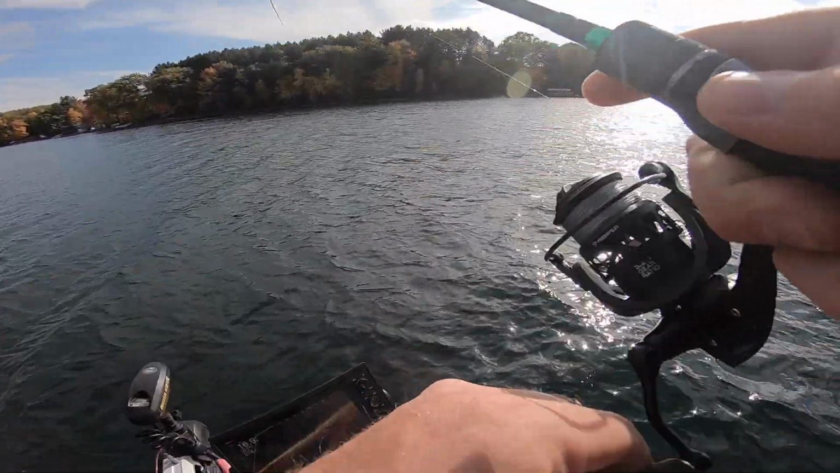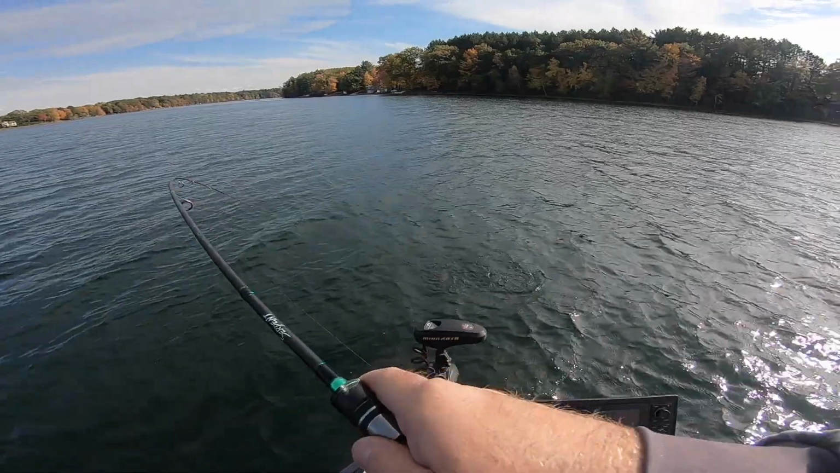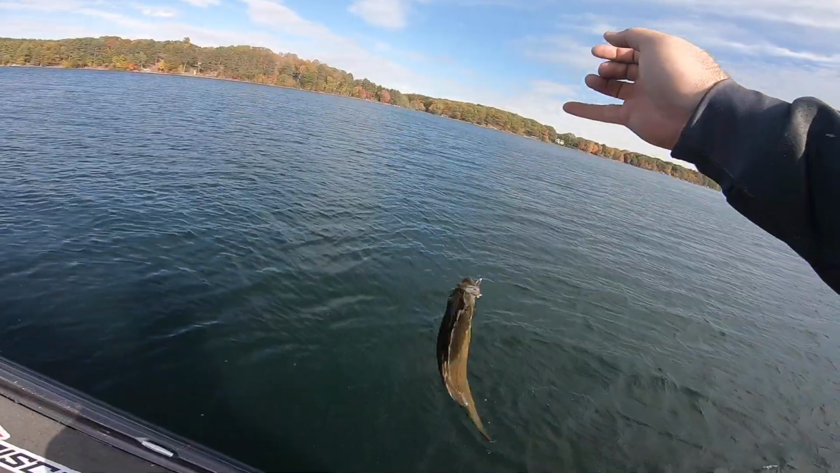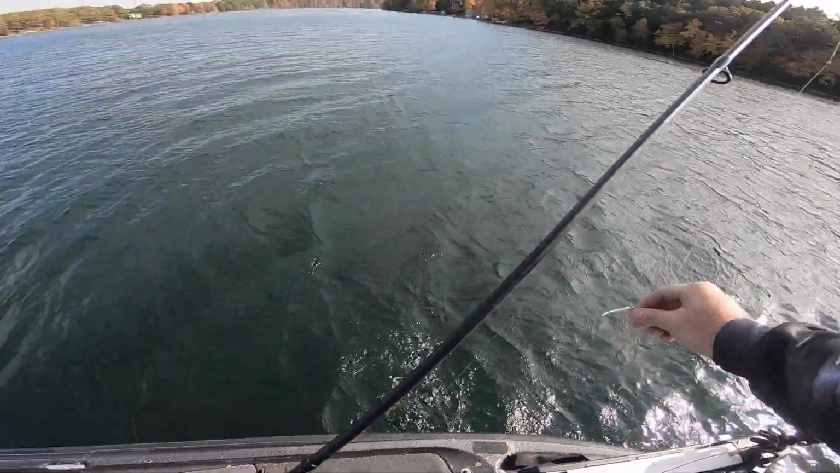Fish on, guys. No idea what this is. Maybe a smallmouth? Not what we're looking for at all. Little smallie ate a 1-inch Gulp minnow. We do not like you. No, go away. Off the boat. Goodbye.